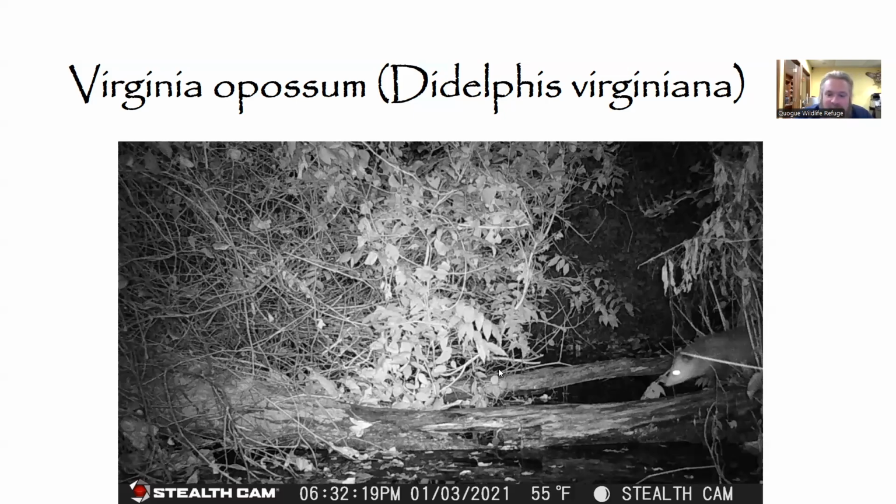Another fun fact about these guys: a lot of people assume that they are a common vector for rabies. Interestingly enough, an opossum is about 8 times less likely than other mammal species, like dogs, cats, and raccoons, to contract rabies or distemper.